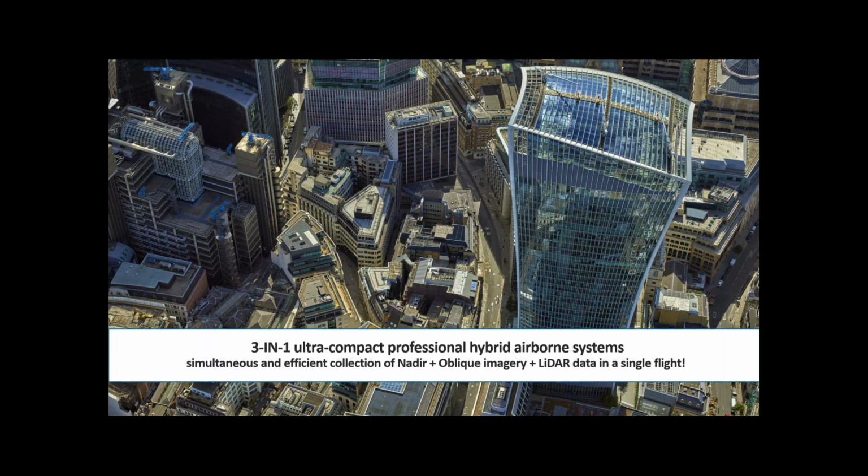So it shoots lots of little lasers at buildings and the ground, and it bounces back and helps create a model that way. The oblique imagery is great for getting side views of buildings to really see how many stories, what type of structures there are. And the nadir makes a really great mapping product. So again, three systems all in one to get us the best data possible to use.